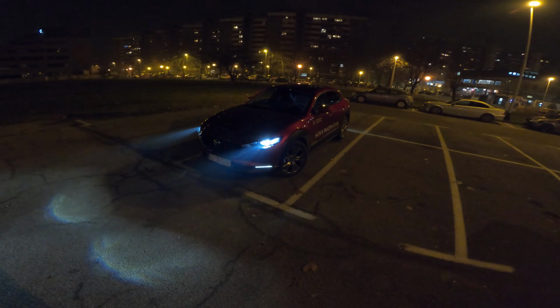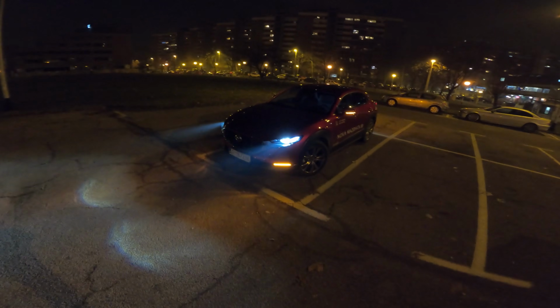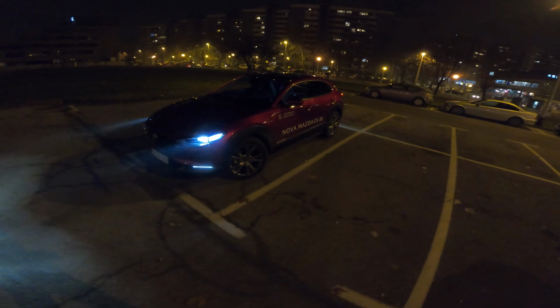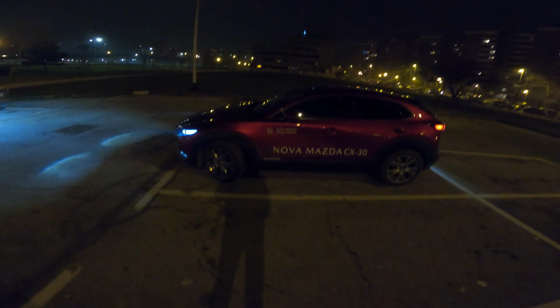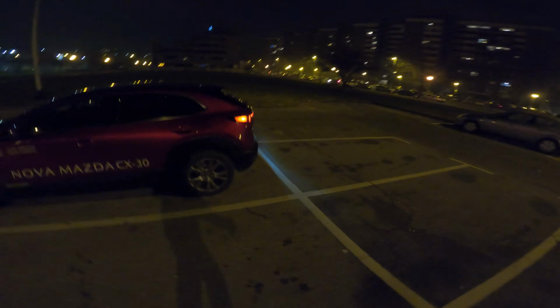Now, beautiful, as you can see, LED lights. You can see those strikes on the bottom. If I press unlock again, you can see the daytime running lights that turn into blinkers. We've got 18-inch alloy wheels, which are actually standard in the top three packages. The base package gets 16-inch. This is the Soul Crystal Red color.